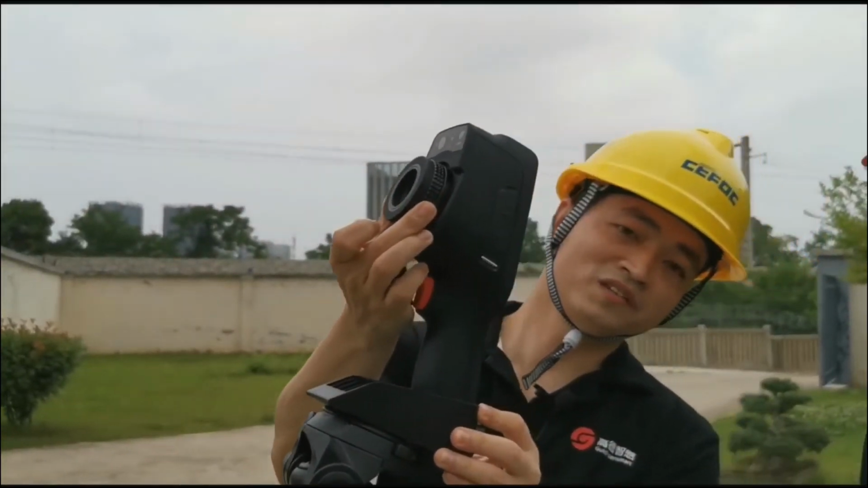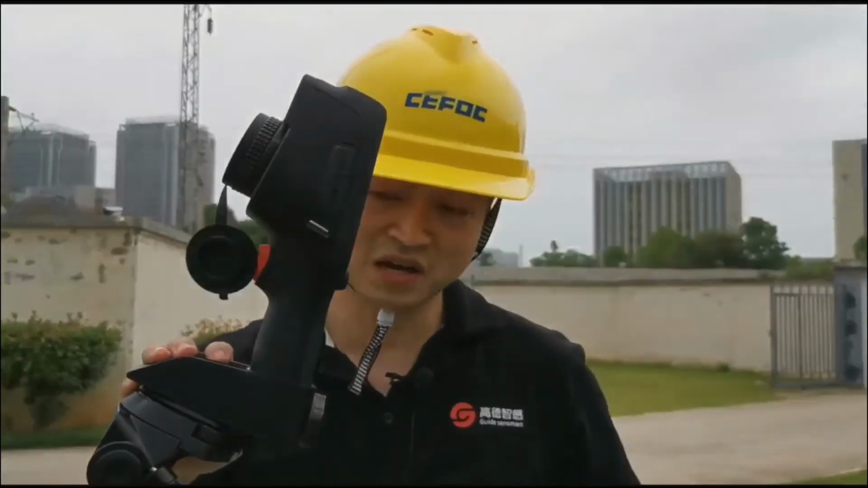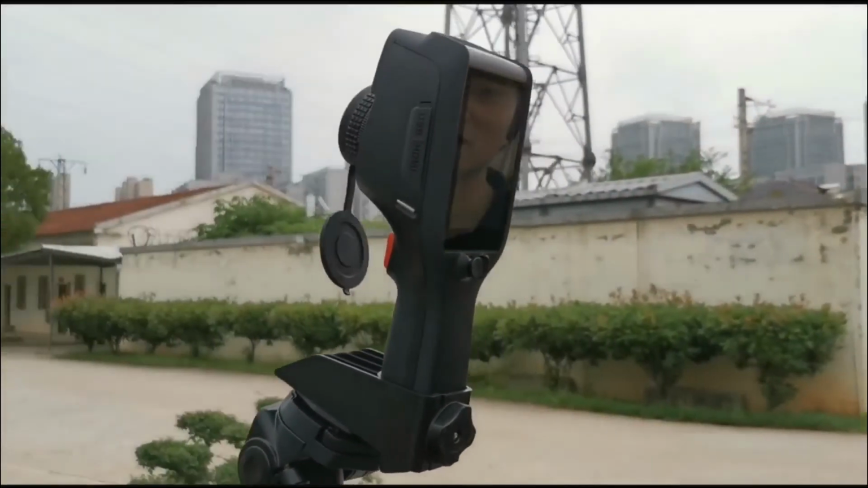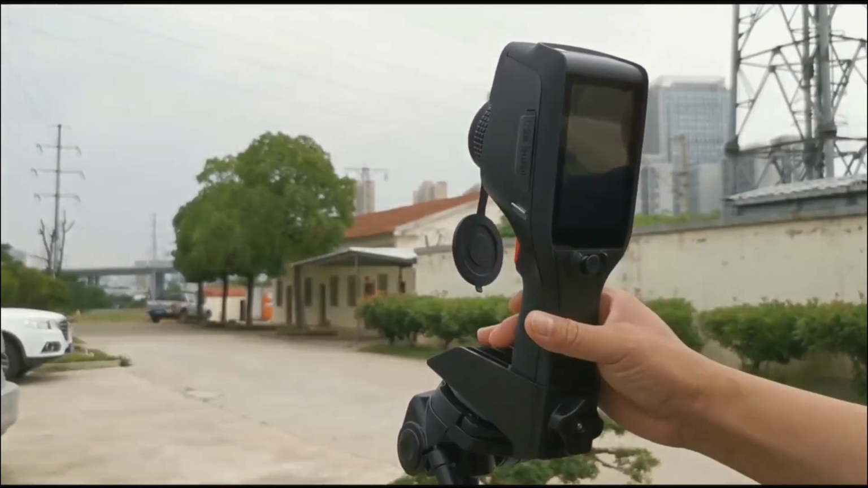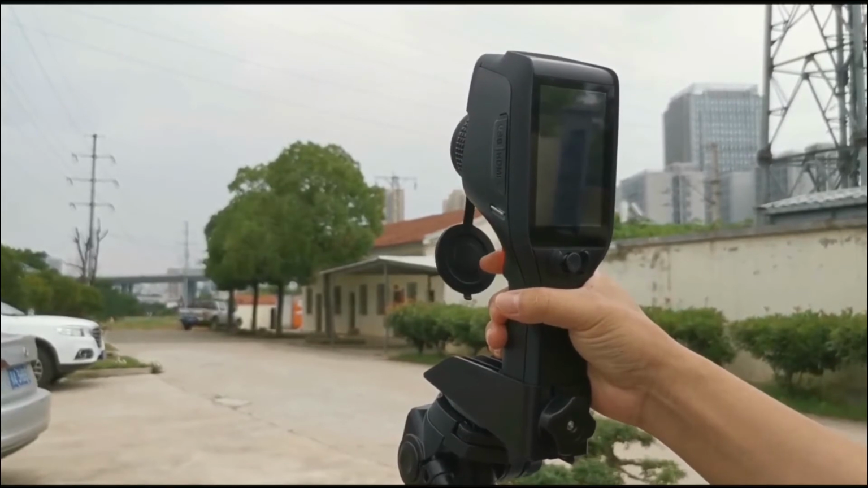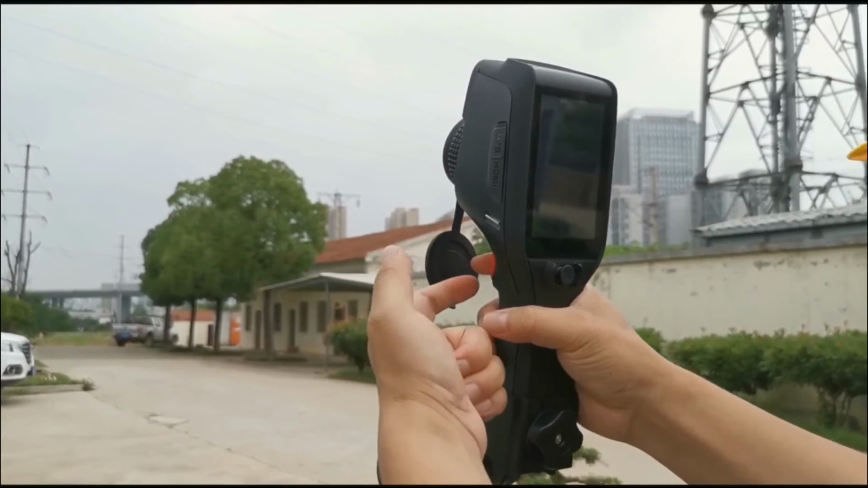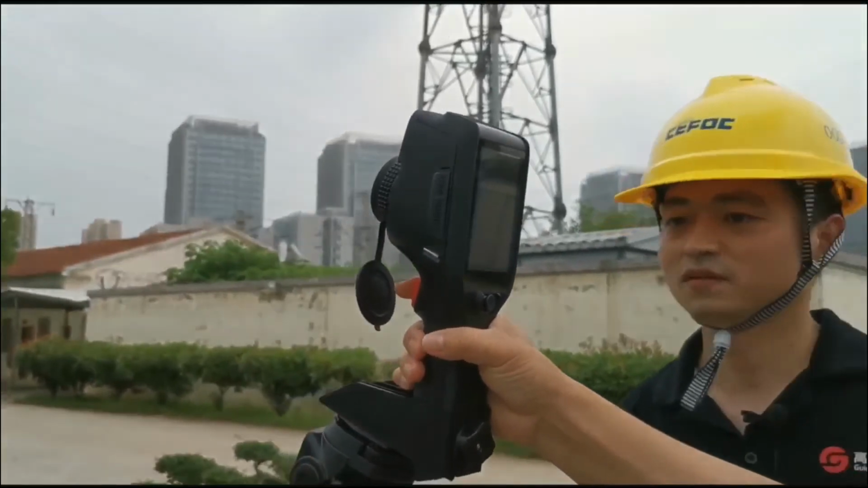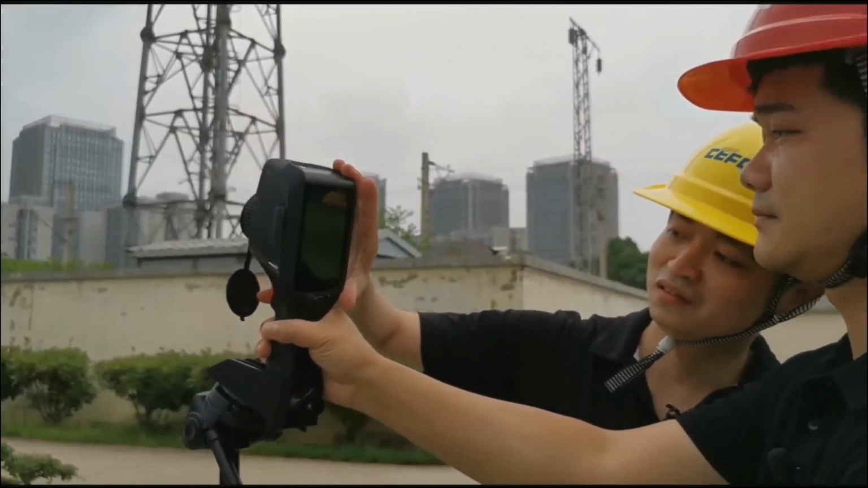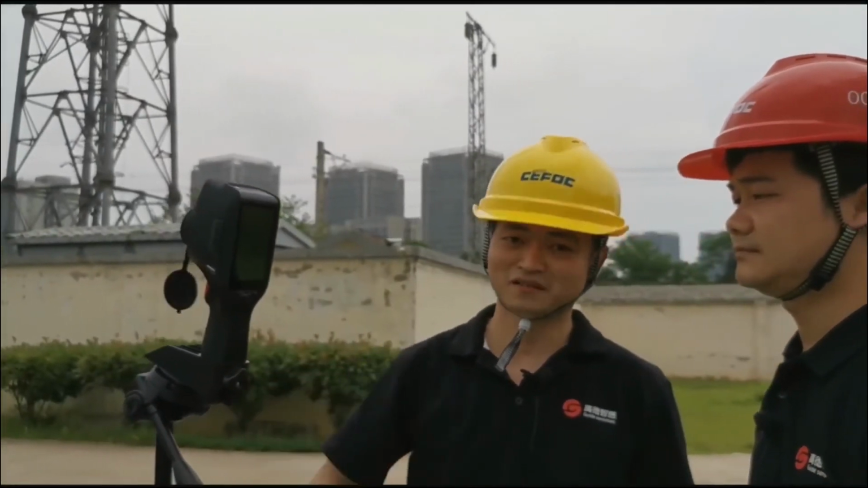The function of D series is much easier than C series, but it's okay for the power grid inspection. And please show us how to take a video and the photos. 然后要拍照的话，就是当我们取好景之后，只需要扣动我们这边的按键。When you make the video and make the image clear, just press the button in red. It's okay. It will save to the SD card.